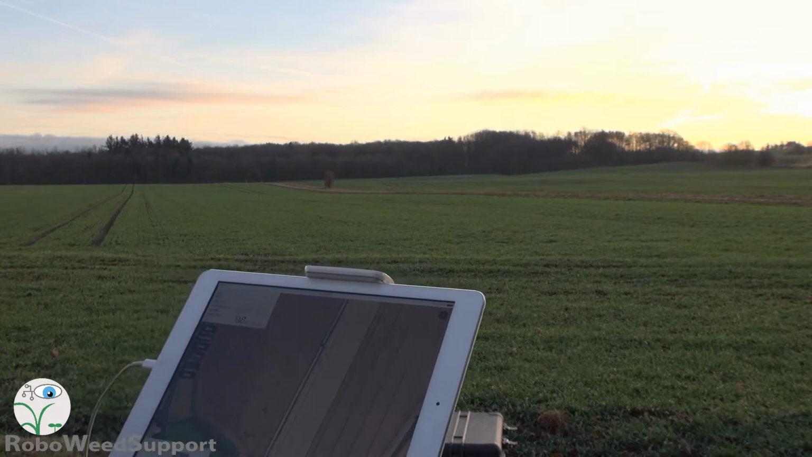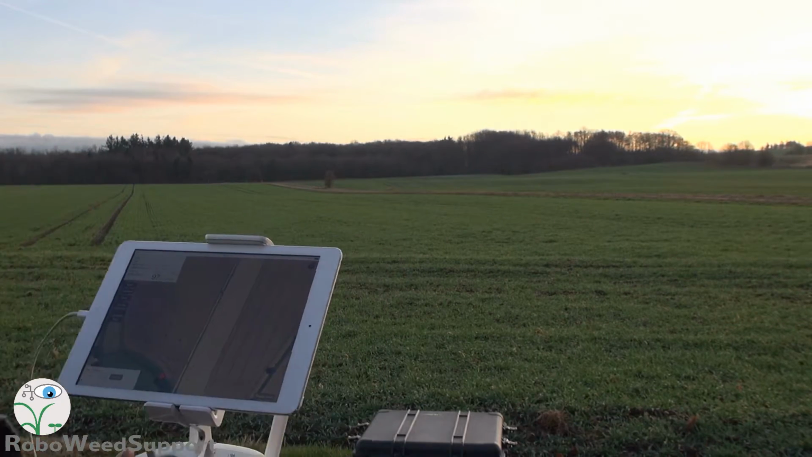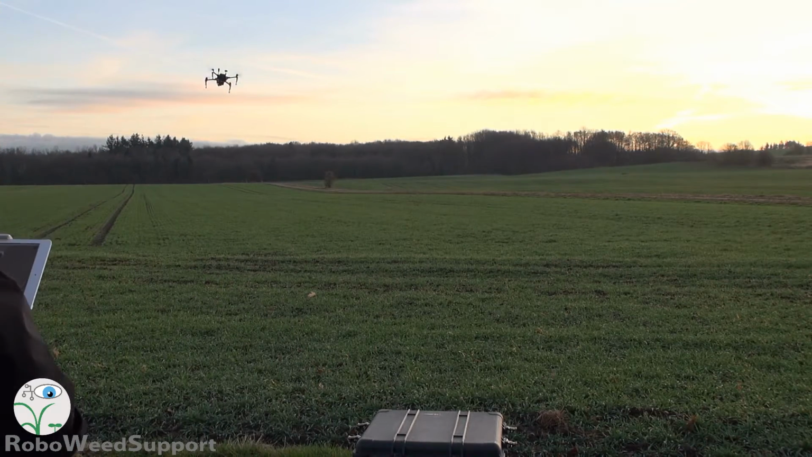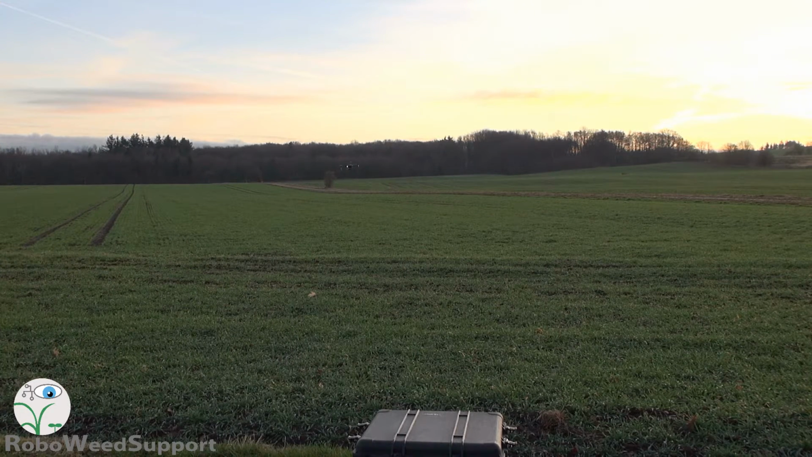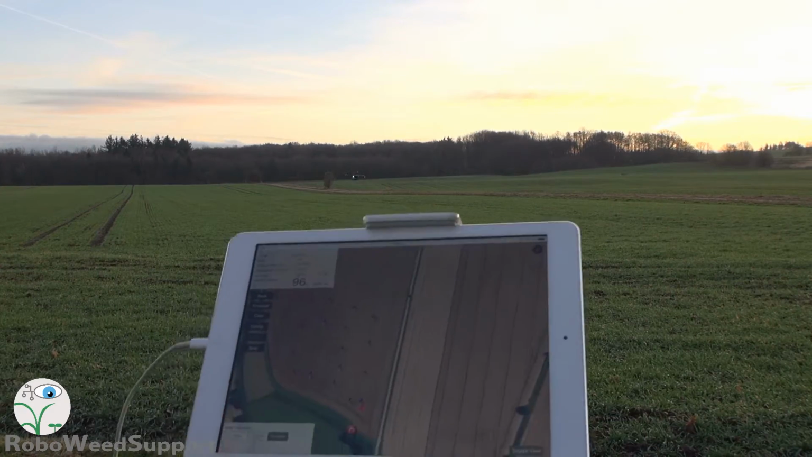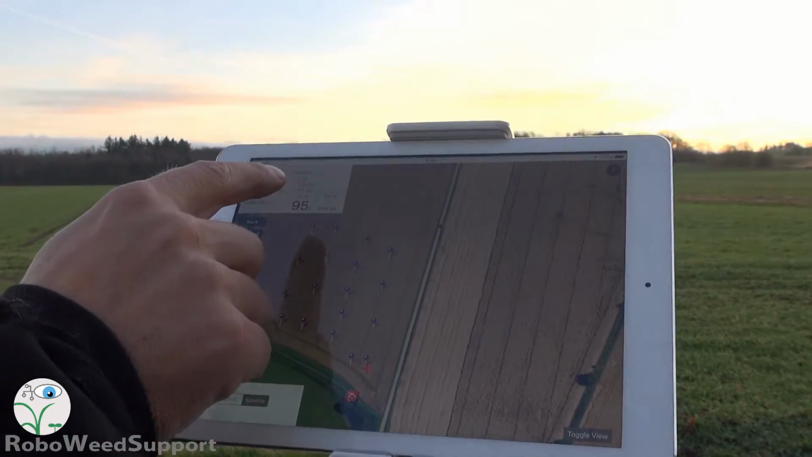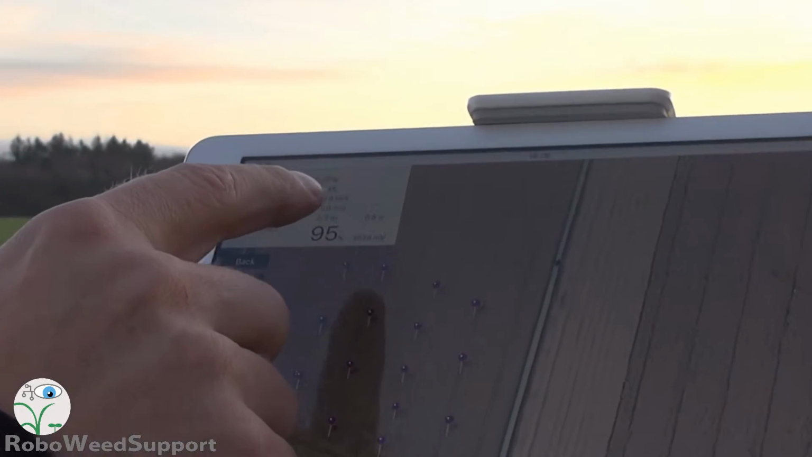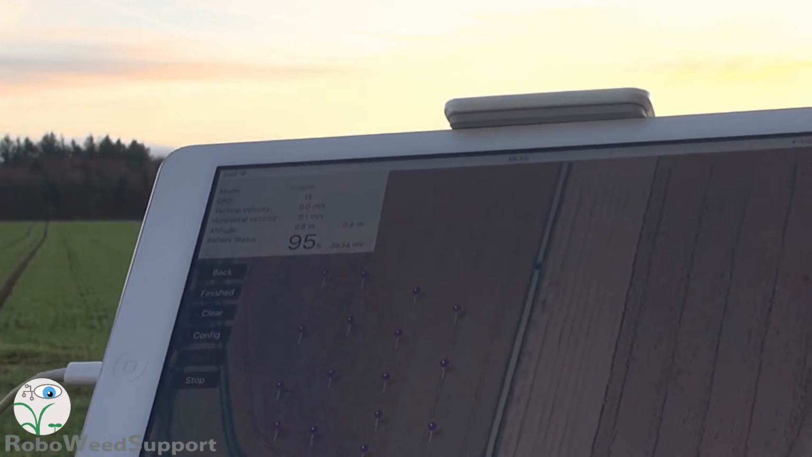So now it should visit the 18 locations. I'll steer it. So now it's going to the first point in 4 meters height, declining. You can see the height here, 1.3, 1.8, 0.8, and now it should take a picture.